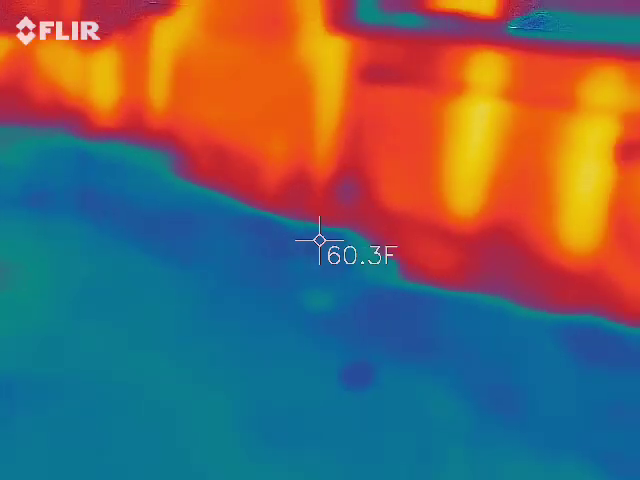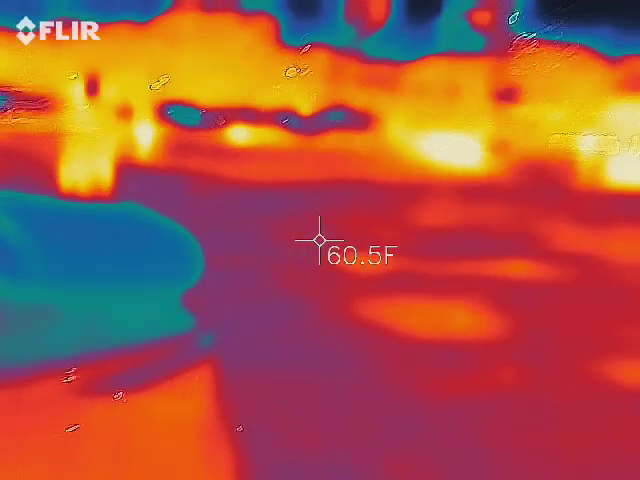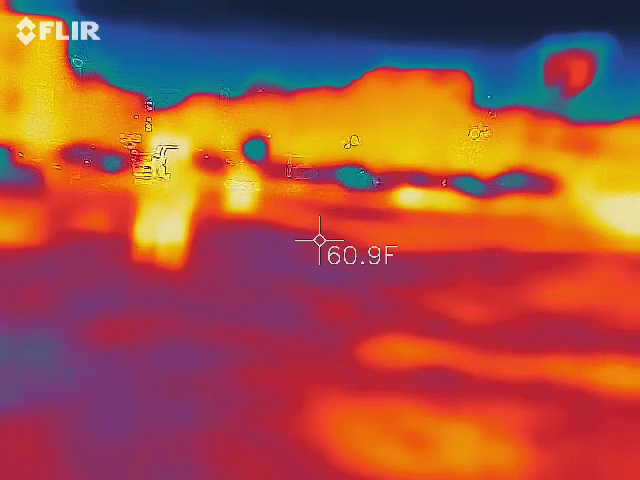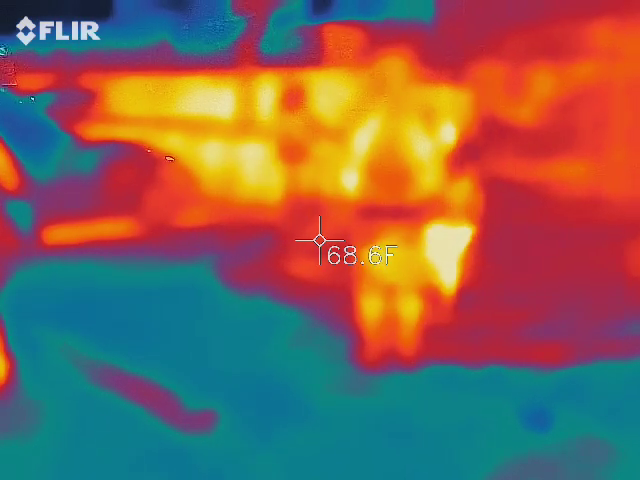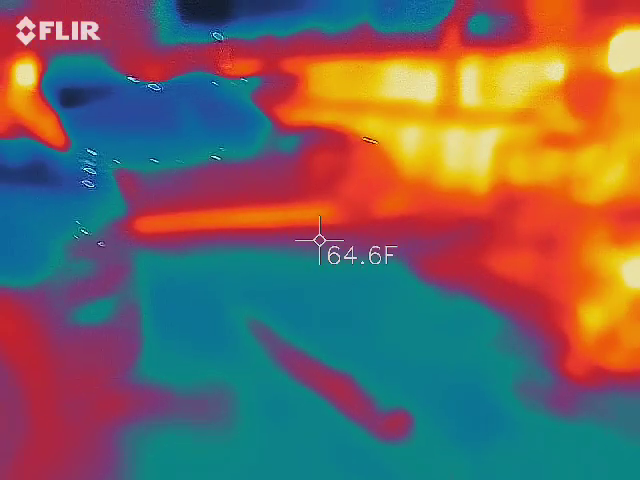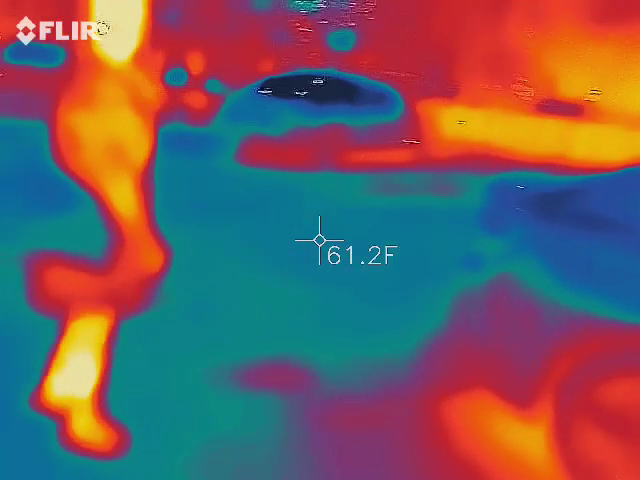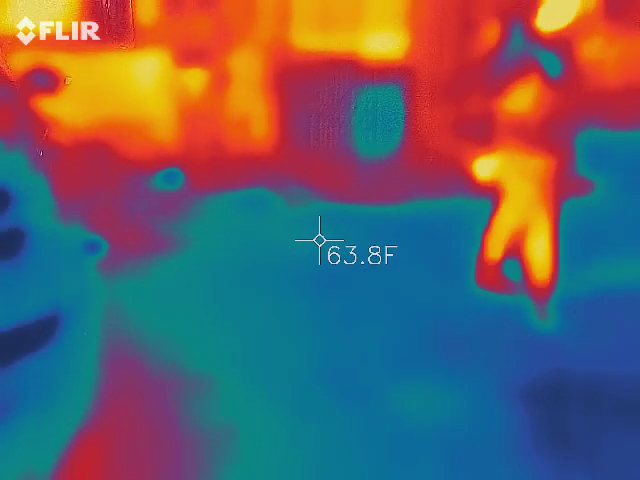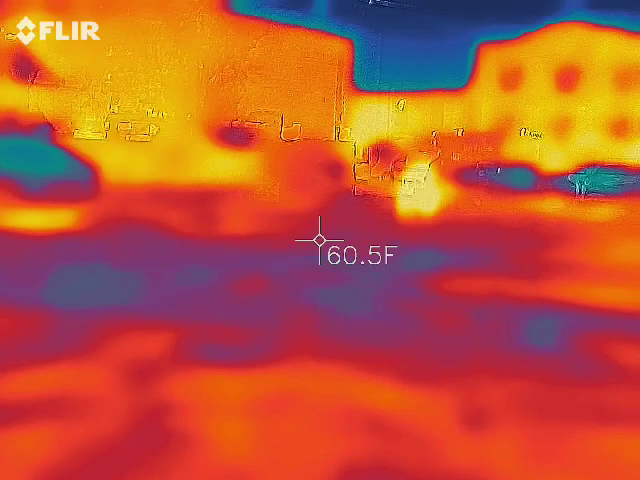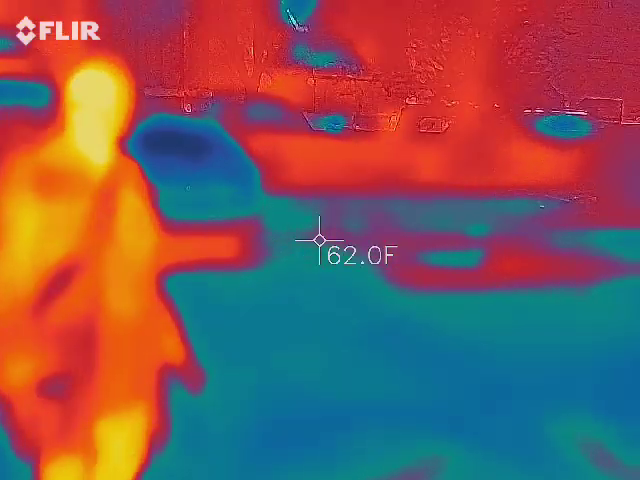See anything? Ground is 60. Yeah, see, she's picking up in the corner.